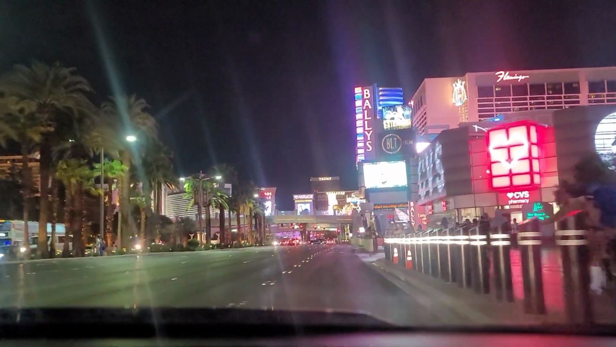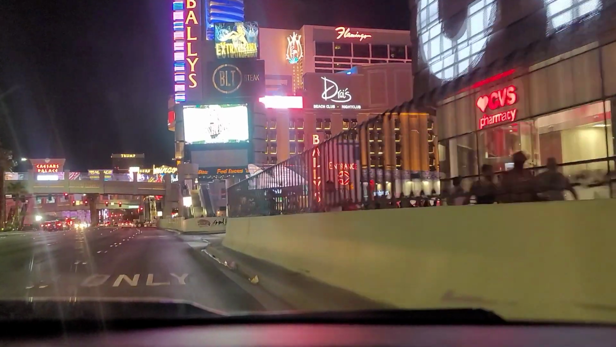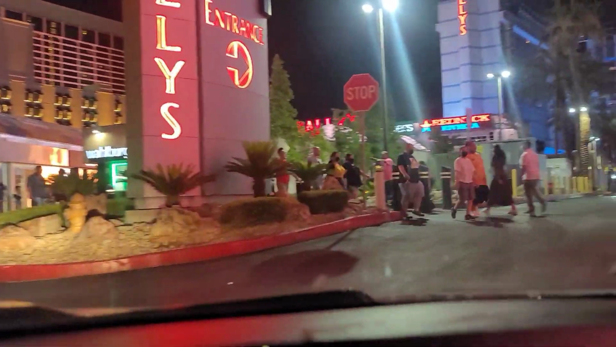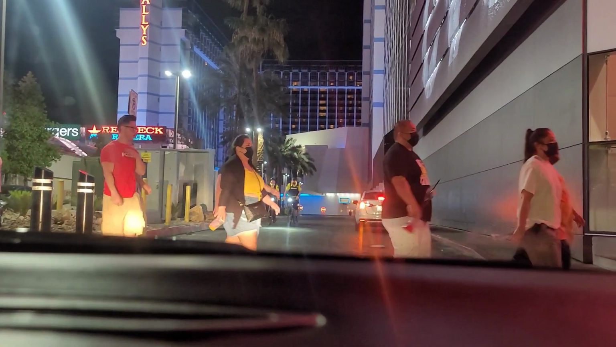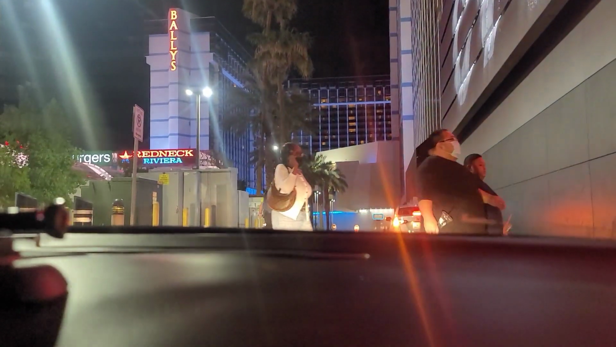Bally's Valet. This is always the busiest area because there's no light here, so basically what you got to do is just try to smudge in, and then, you know, it's okay to hit skinny people, just don't hit the big people because they will dent your car.